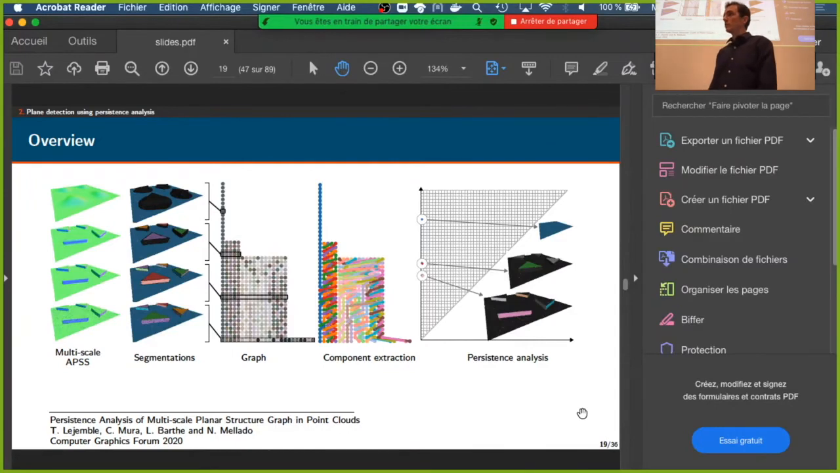So my question would be, why not use persistence for the problems that you are tackling in later chapters? For example, you are segmenting the shape into tubular regions. Wouldn't persistence help you there as well? Or instead of a voting scheme for extracting some lines, is there a way to apply persistence as well?